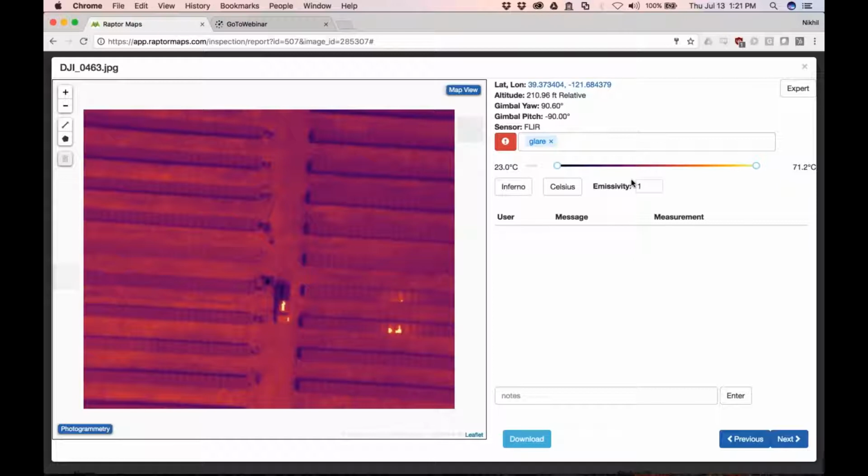This is one of the neater features, rather than just doing a full radiometric stitch and then trying to analyze what's going on in the whole thing. Trying to isolate each individual piece seems like a really good idea to me. So I'd like to hear anybody's thoughts on that. Anyway, continue on.